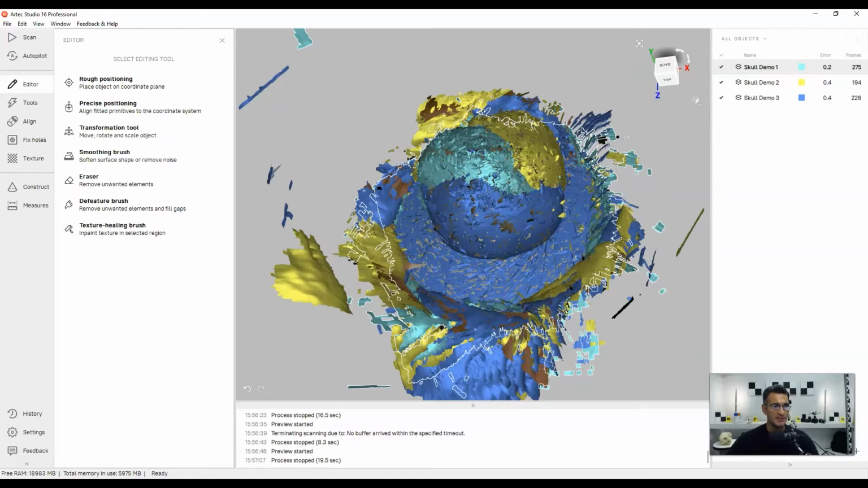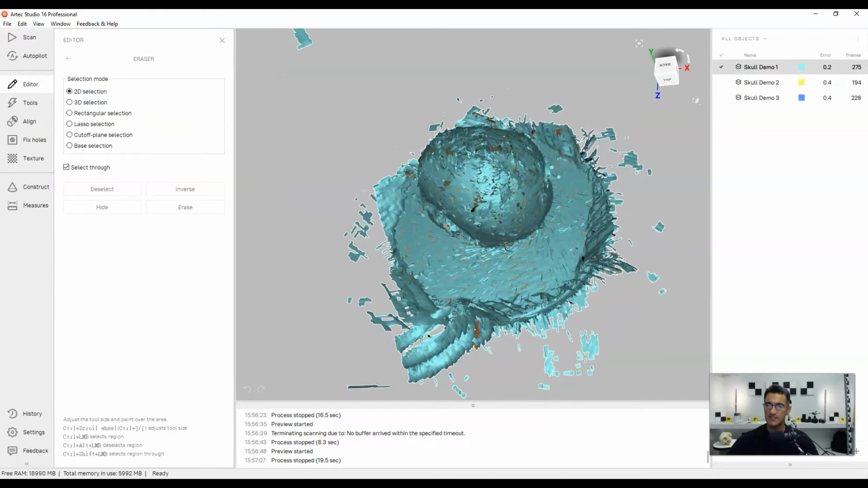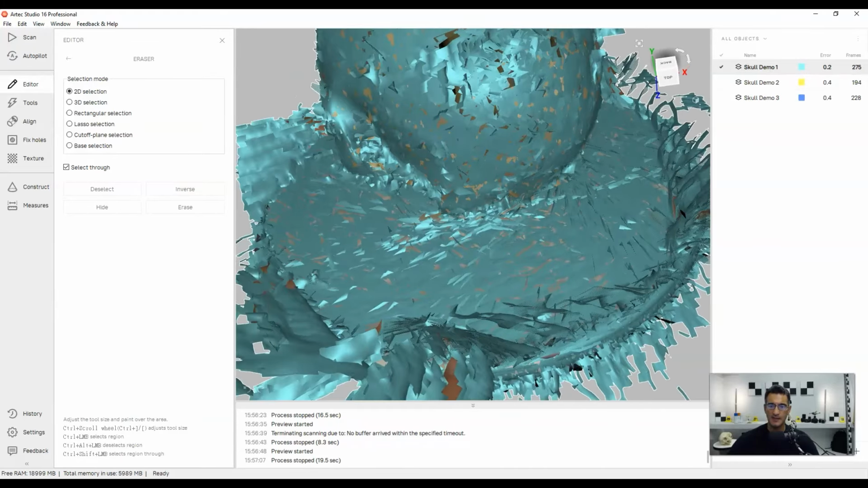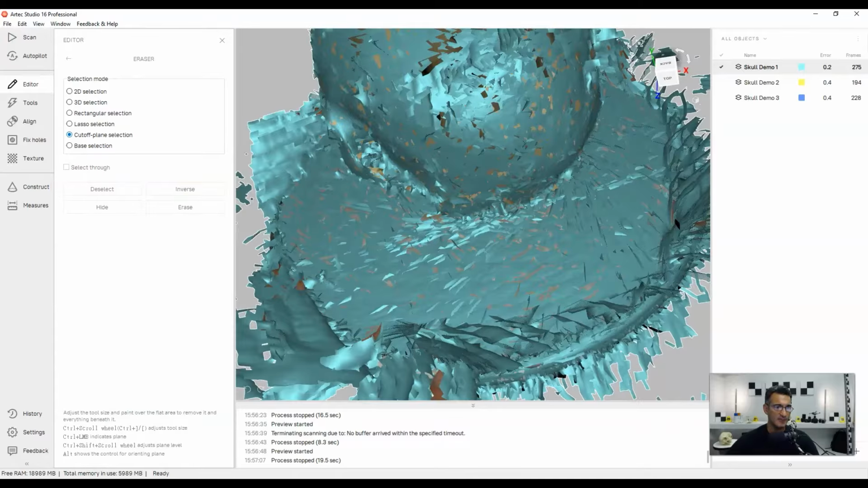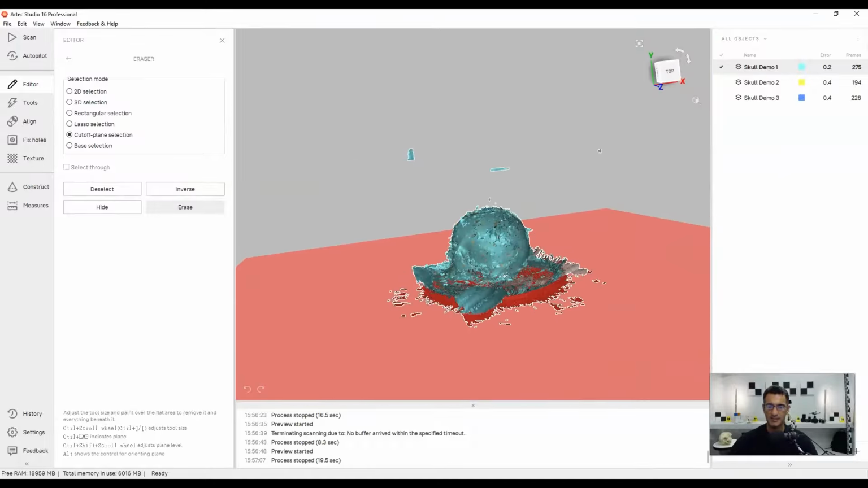So what I'm going to do is I'm going to use the eraser tool, and I'm going to work with these one at a time. So I'm just going to leave Skull Demo 1 on. And what I'm going to do is go to Cutoff Plane Selection. And when I do that, if I hit the Control key, and I'm going to use the mouse wheel to make the selection larger, and I hit the Control key, and I just paint, just like that, and I let go. What it's going to do is it's going to create a plane.